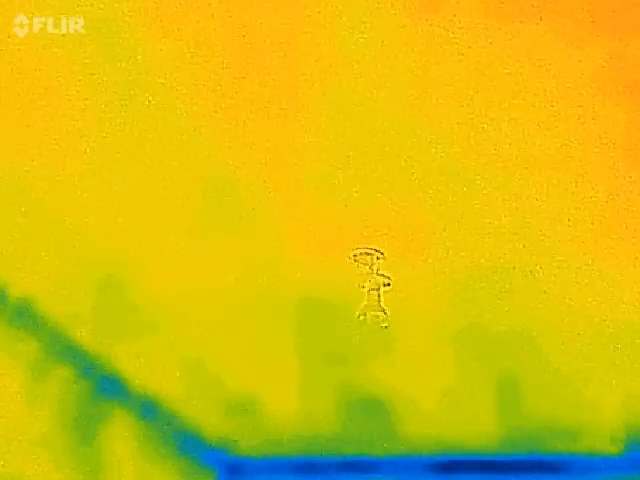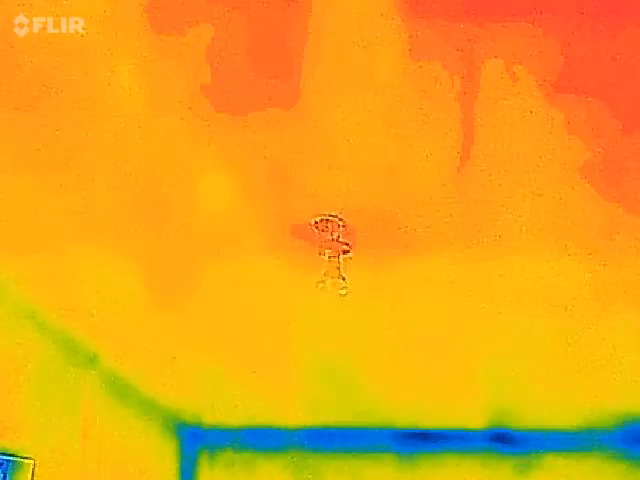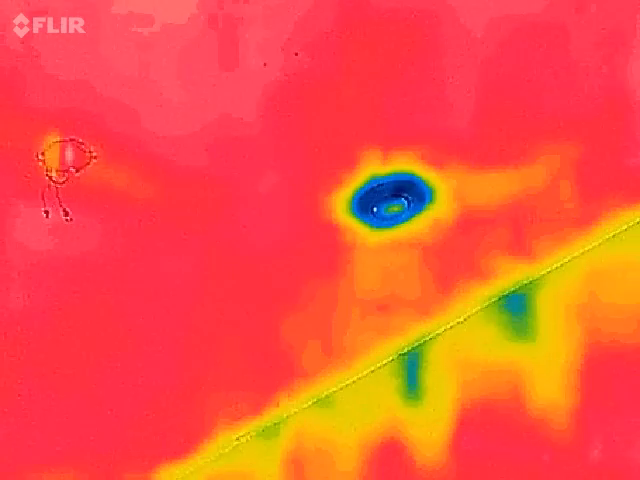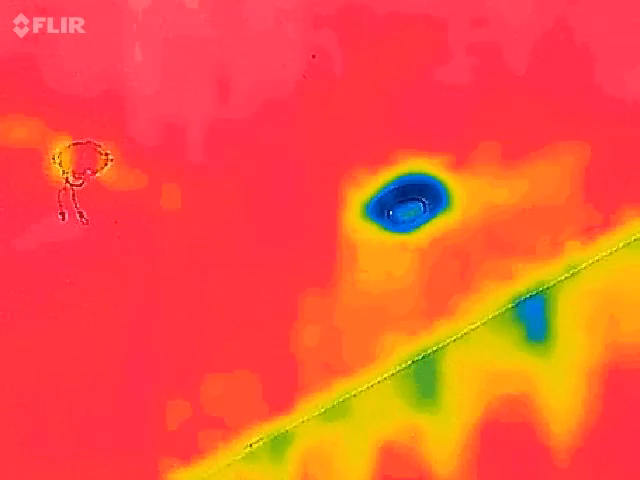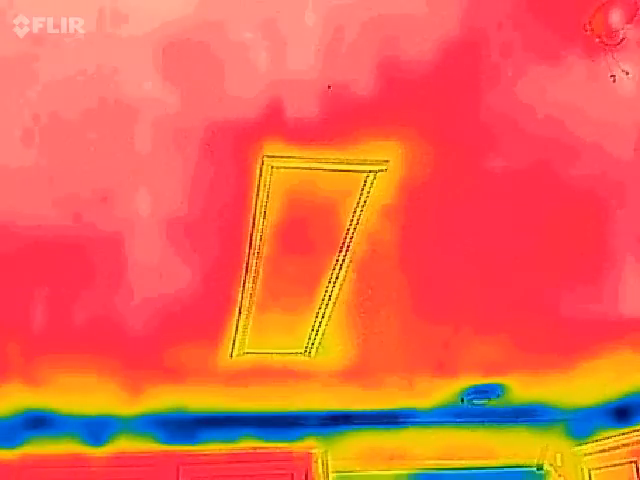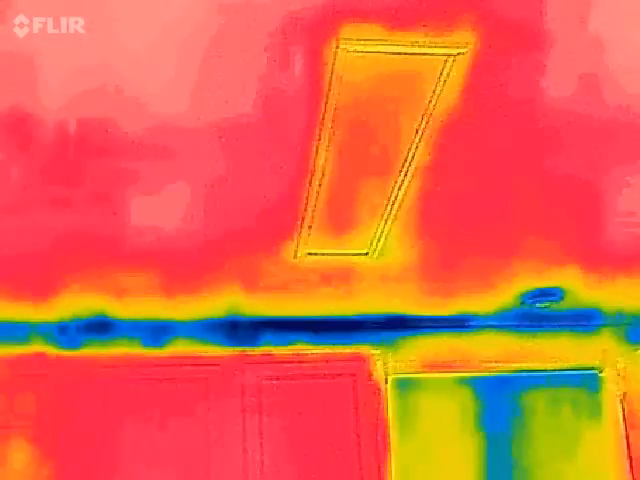Well, that junction box for the fan is doing pretty good. Here, however, you'll see that's a built-in light, flush mount light. It's obviously not insulated at all. That light's not hideous. You see the nice pink ceiling where all the heat rises?